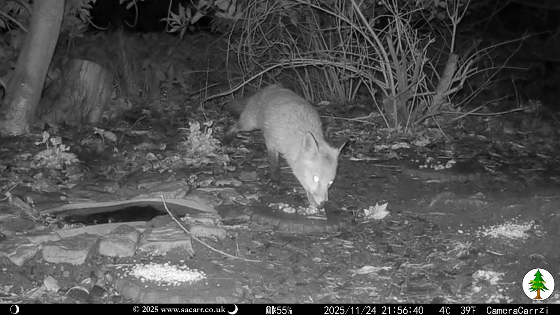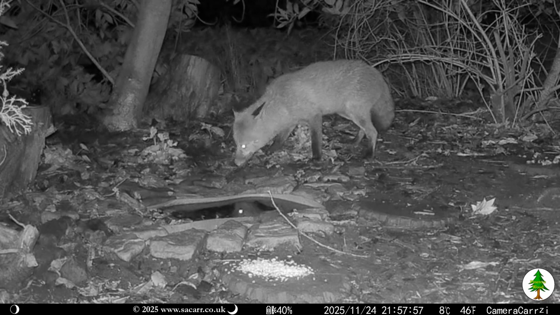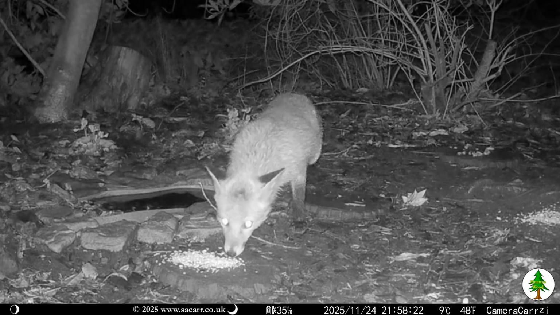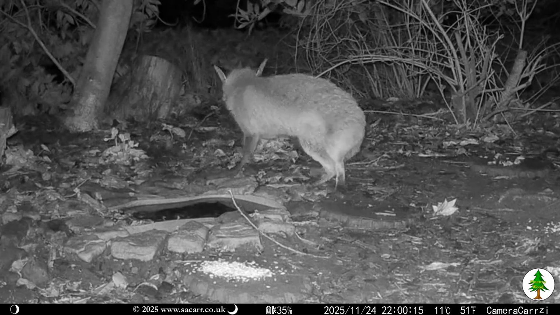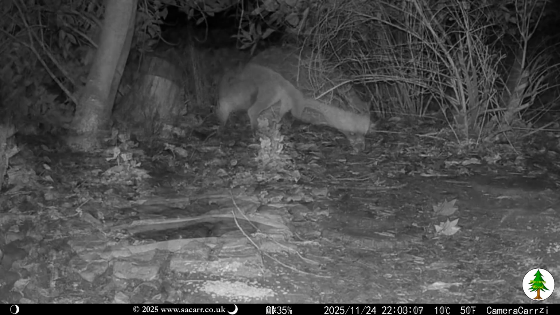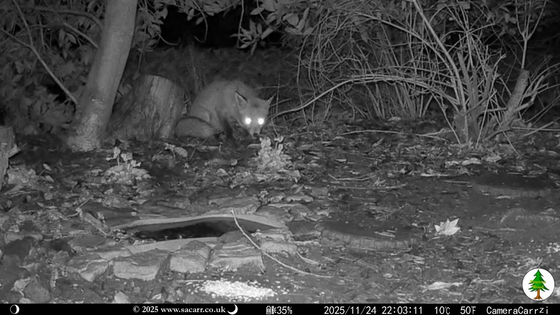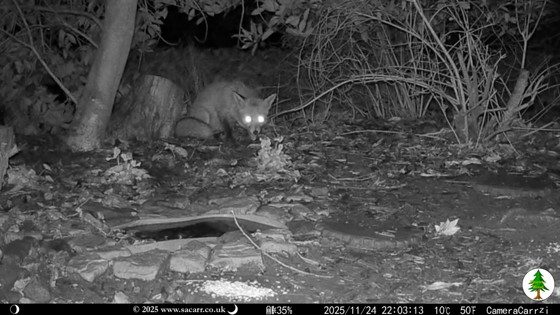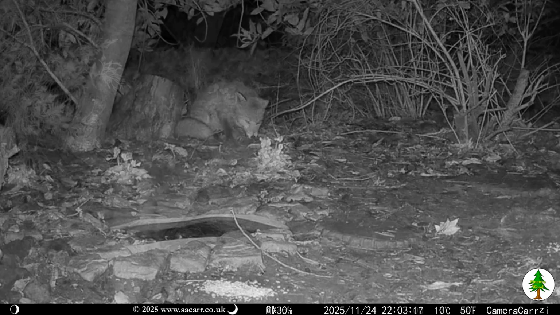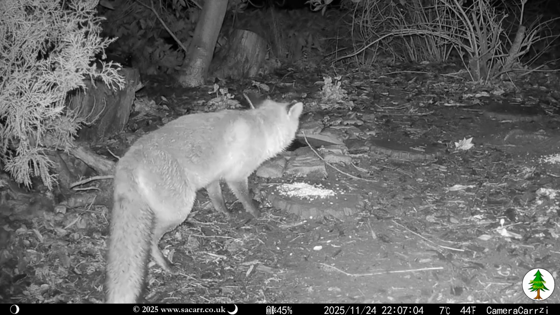Like the hedgehog, the fox had a good explore around the wood, being caught several times on the camera. All that pacing around must have been tiring, as the fox ended up sitting at the back of the wood for a while. It's nice to know it feels comfortable and safe here. After another snack on birdseed, the fox left.